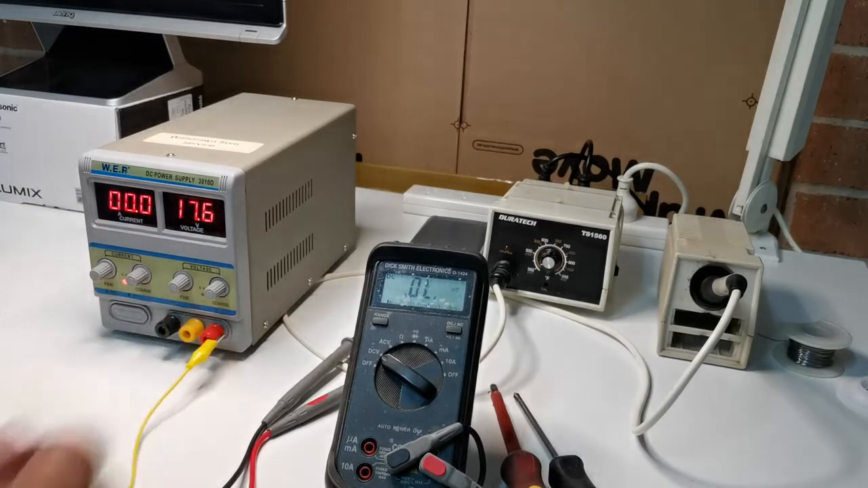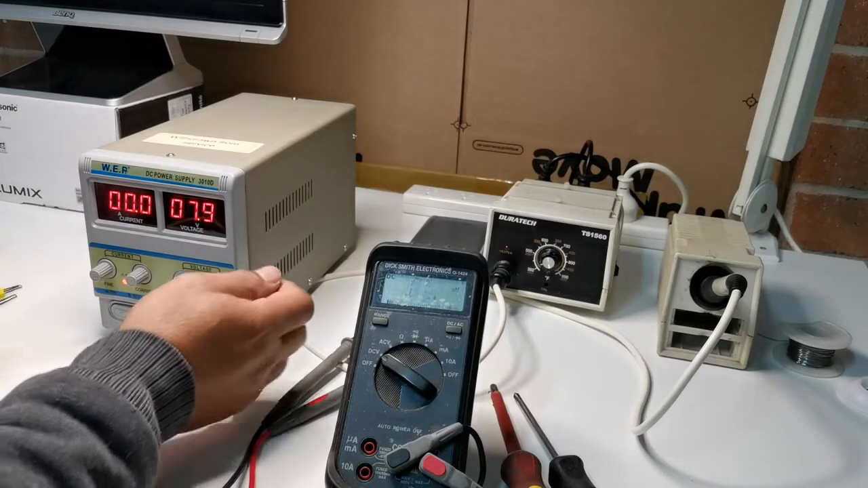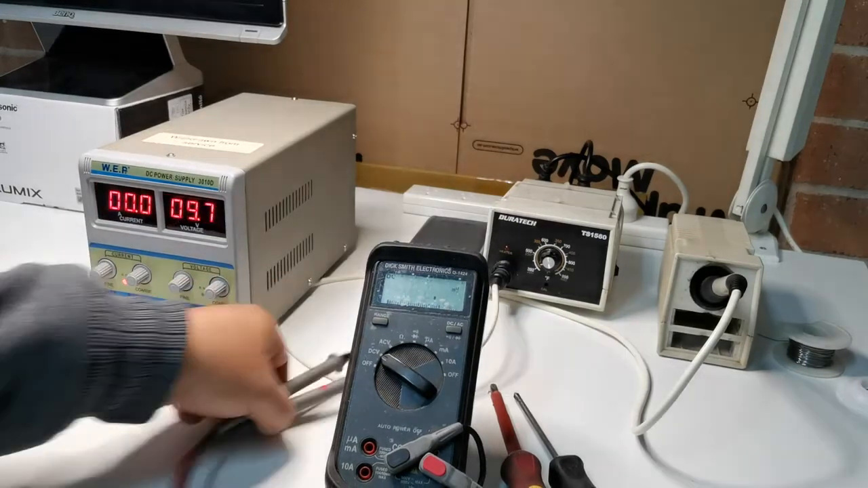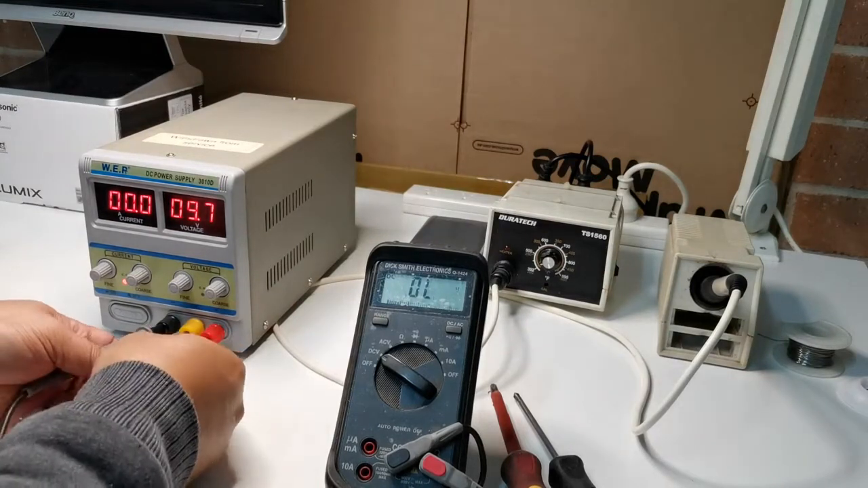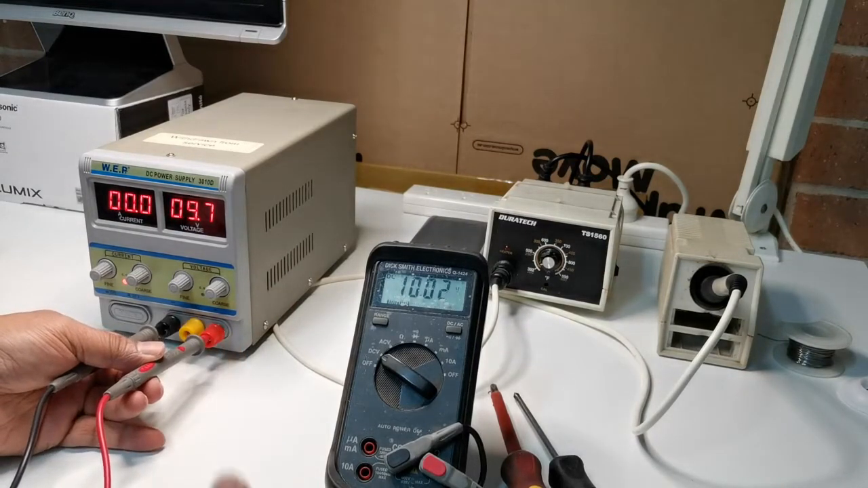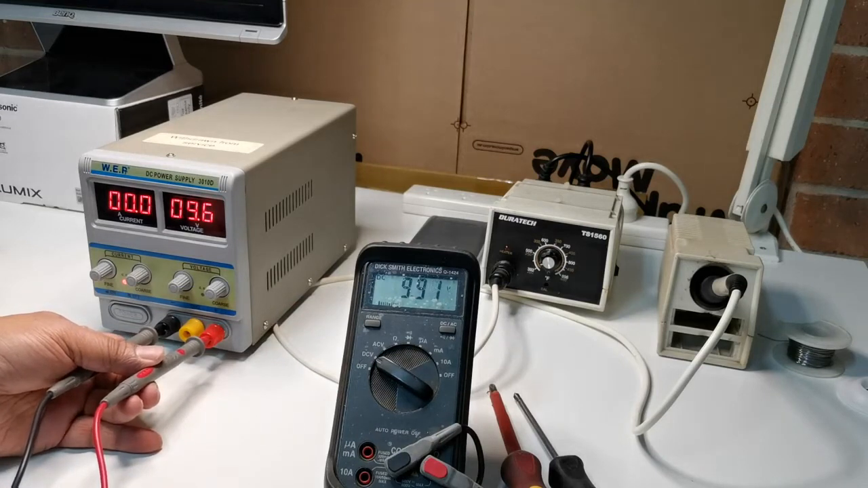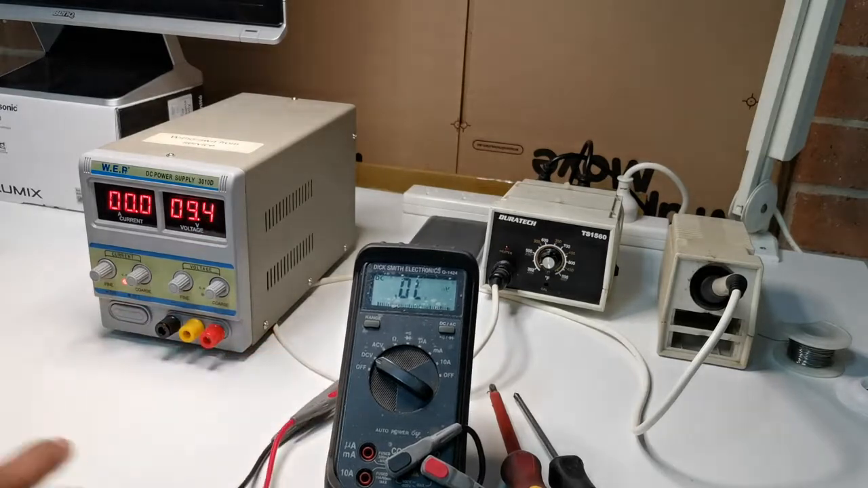But the problem here is the voltage is dropping. 9.7, 9.6. So there's a problem. So now we are going to have a look inside to see what's wrong.